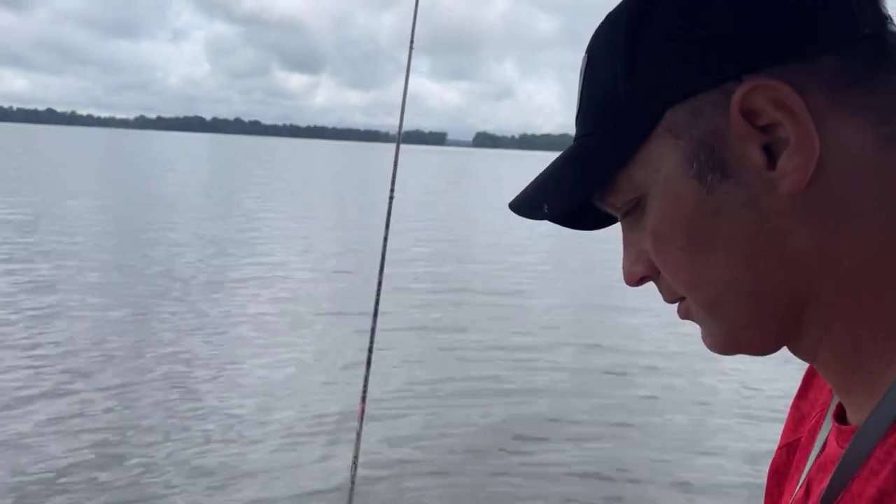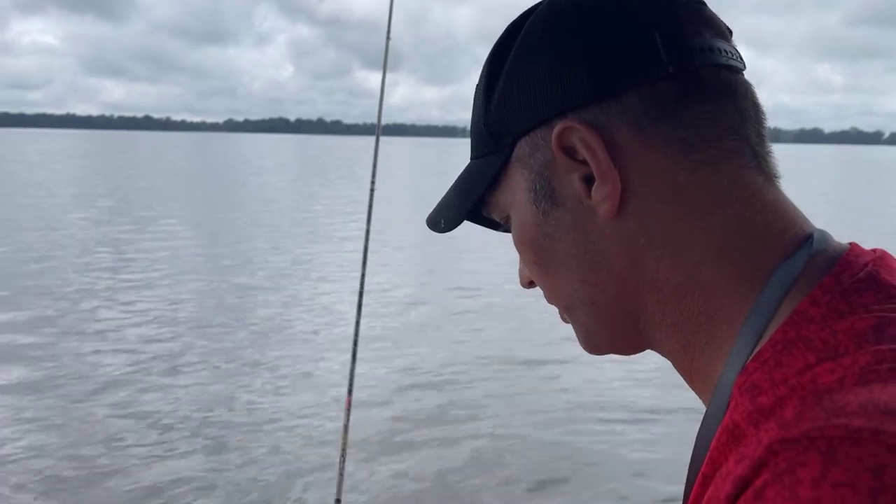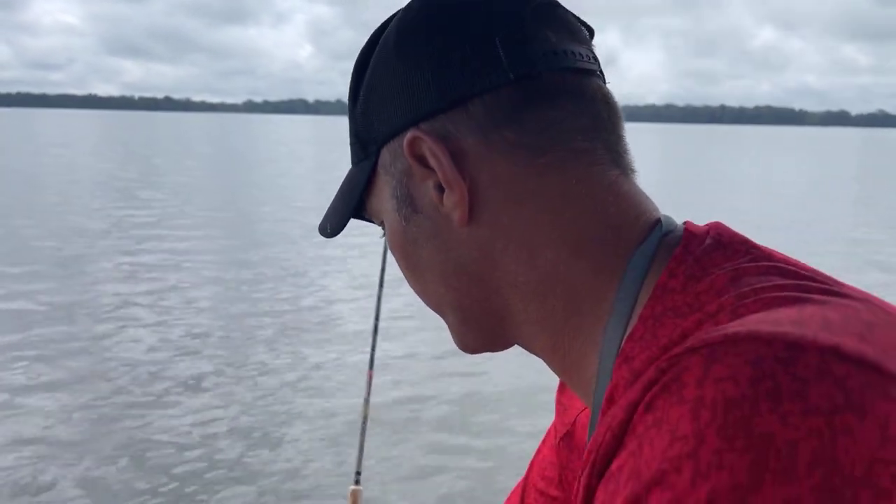And some trolling motor issues there. The button ain't wanting to work. I don't know if something got wet in there this morning or what.